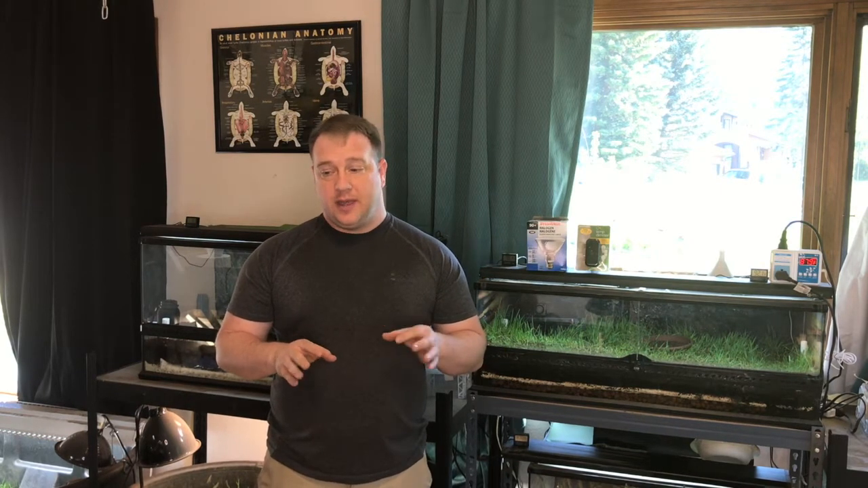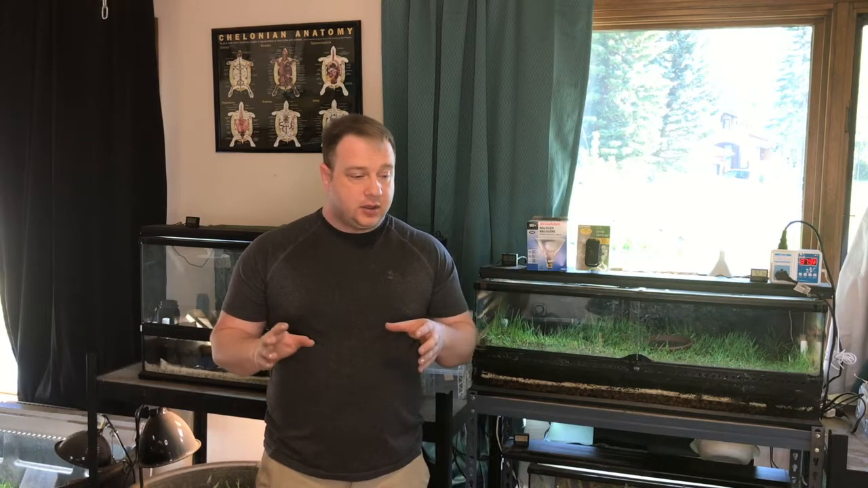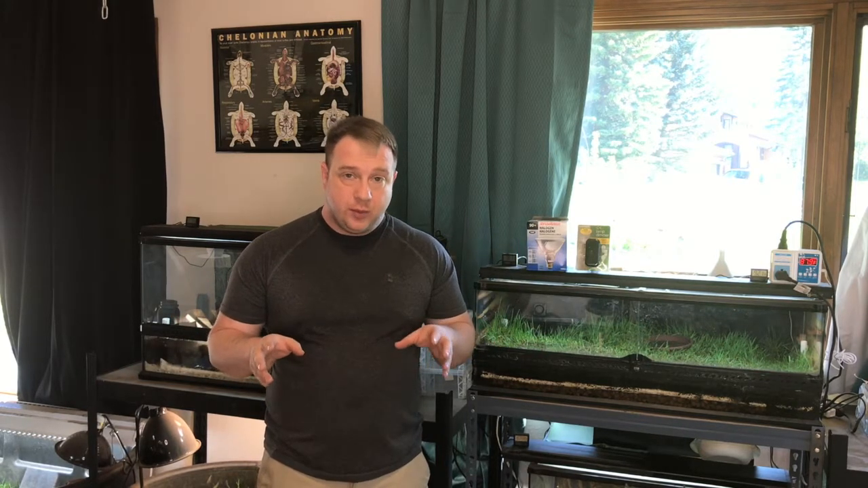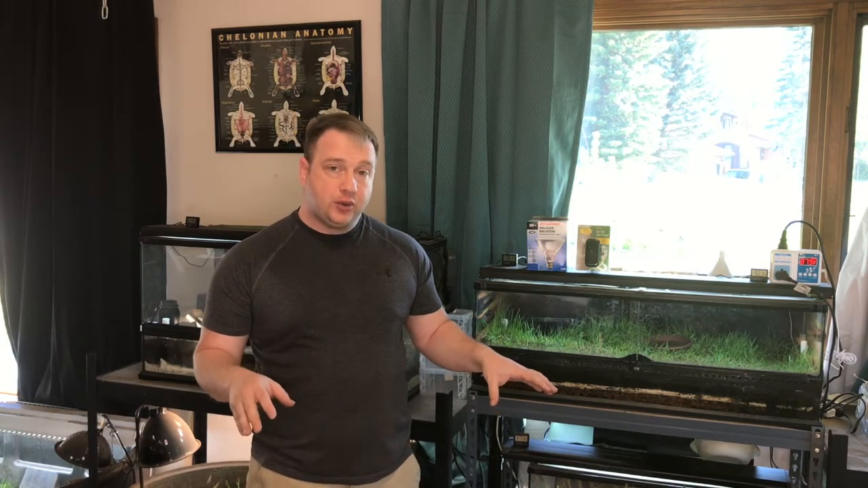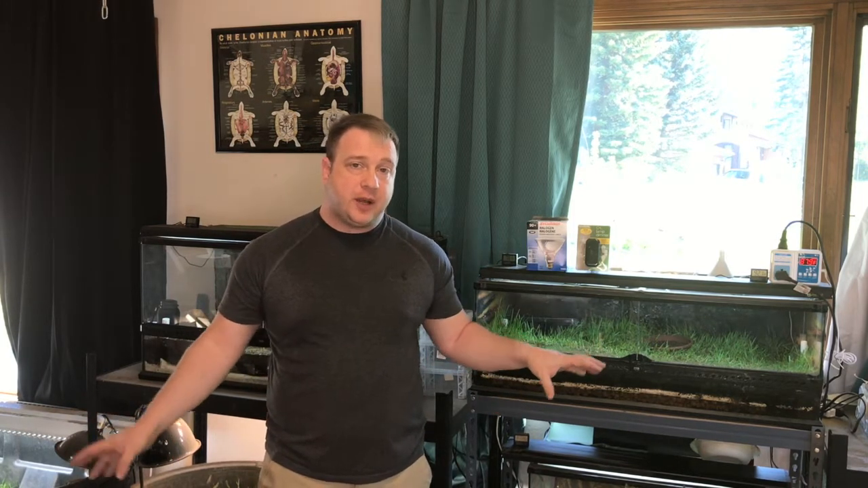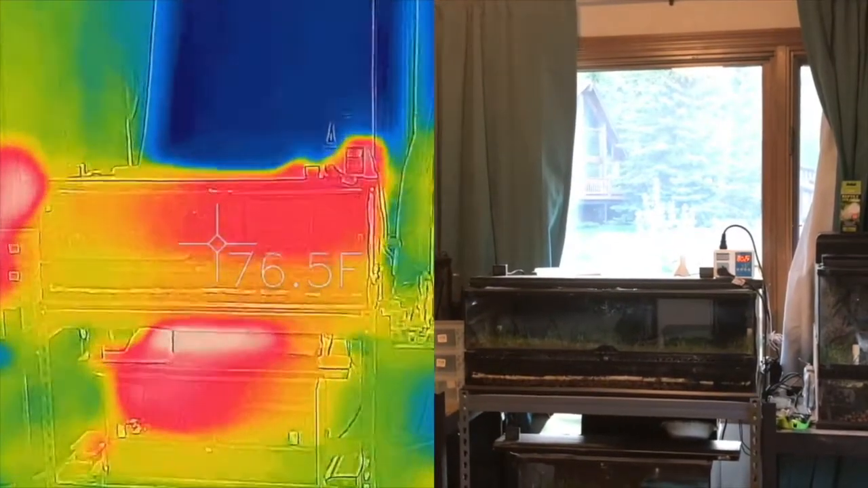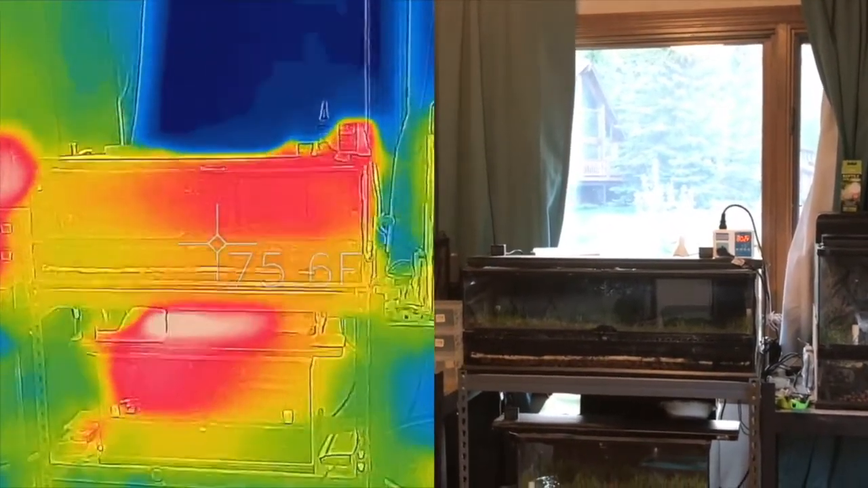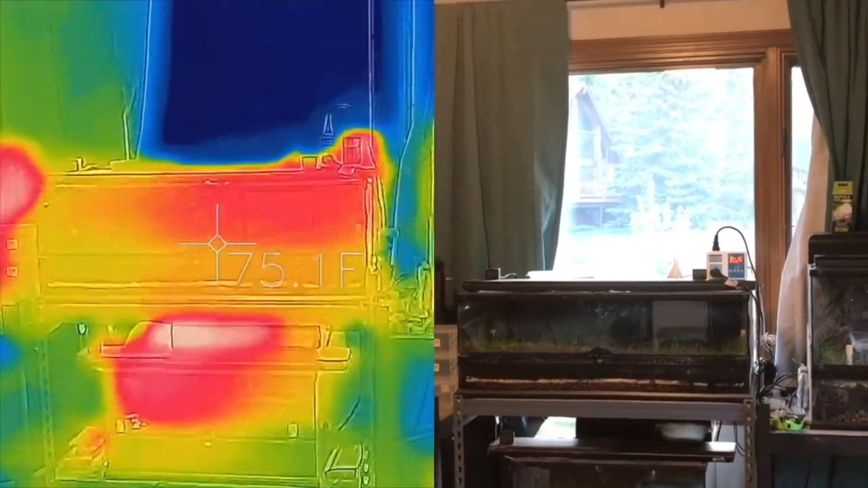Now, on the subject of them scattering off and going into their boxes, let's have a look at what happens early in the morning before the lights come on. We'll see what temperatures their enclosures are and what temperatures their hide boxes are where these guys bed down for the night. It's just after 6 a.m. and as you can see, all of my Exoterra enclosures are all still pretty universally warm.